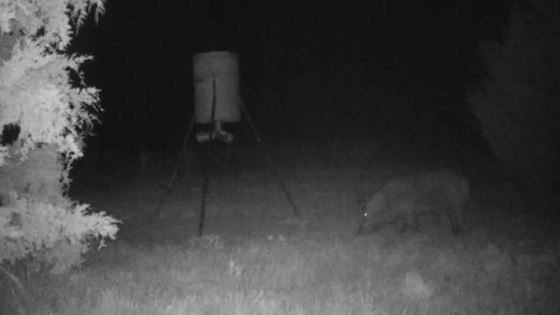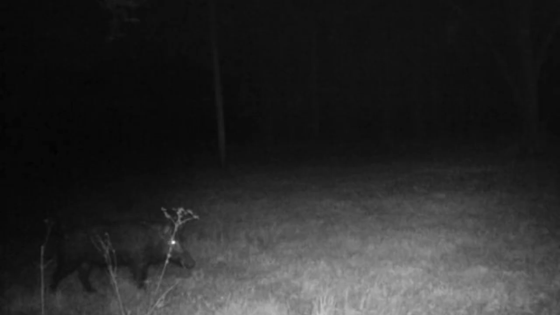Had me nervous there, not gonna lie. We've had two really nice boars coming onto the north side of this property. We haven't seen many hogs out here recently.